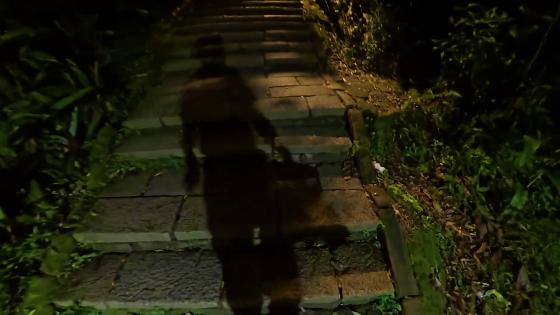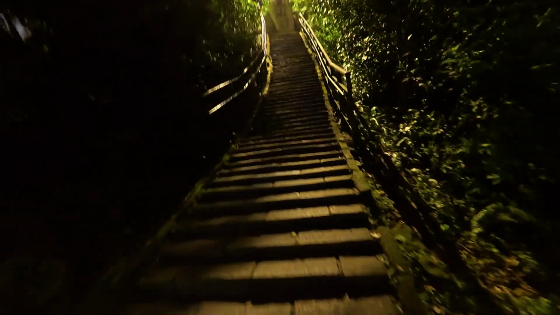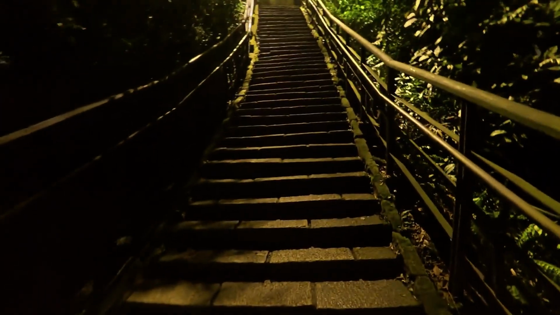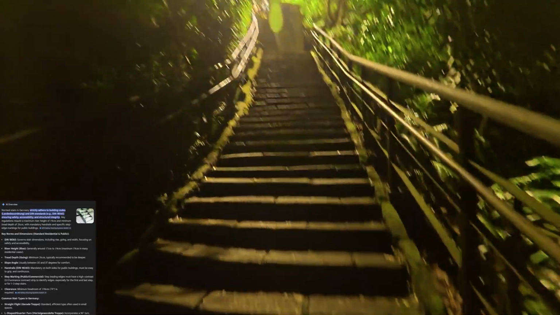Oh my god, it feels so weird. I'm wearing my helmet now, because my camera is attached to my helmet. And these stairs are not ISO certified. Oh man, I'm such a German.